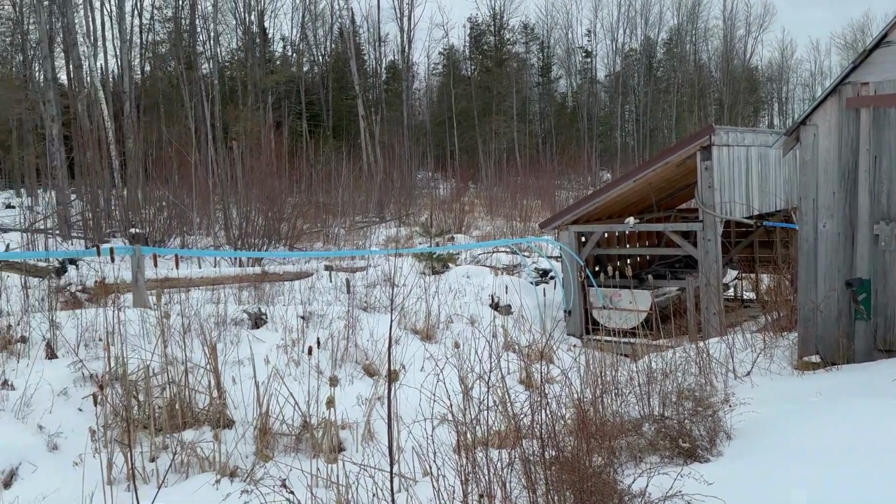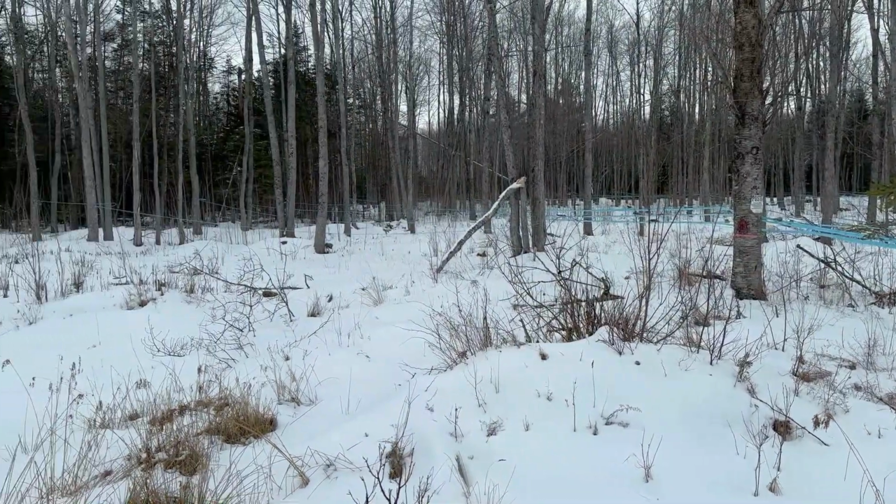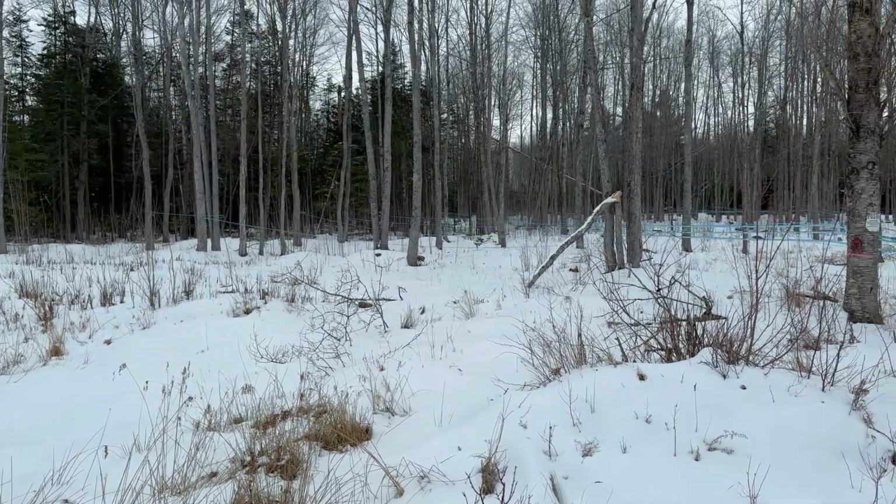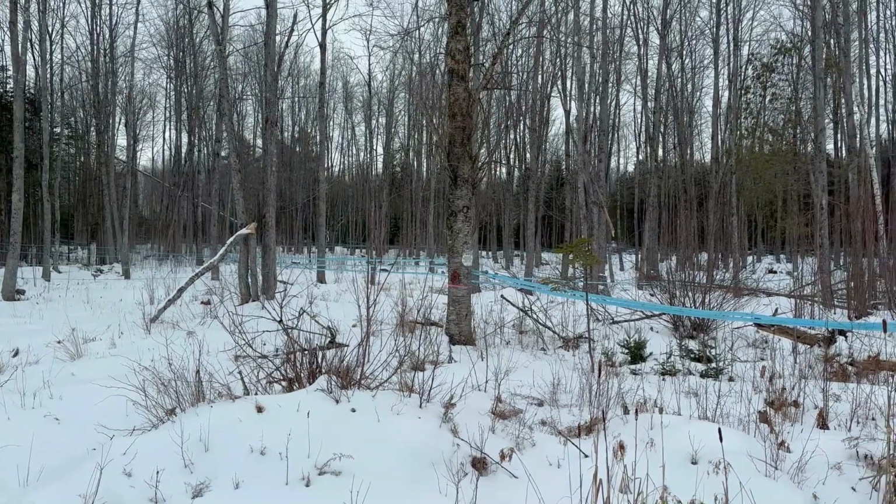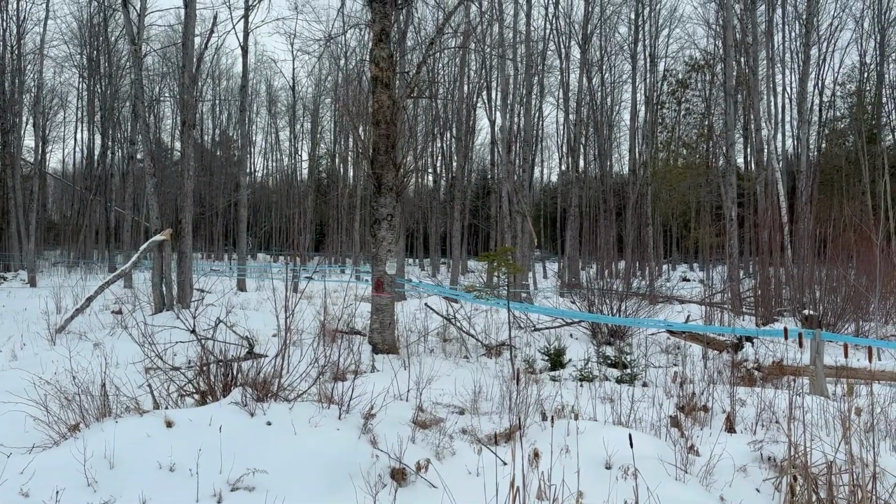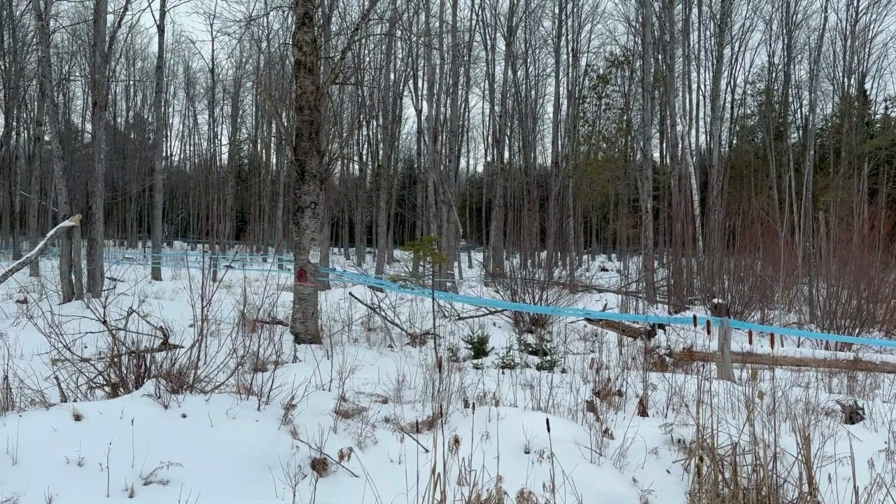But there's about 400 taps on this line, and then of course we've got another grove that has a remainder. But our intentions are to continue to grow a little bit and try to get up around 2,000. Certainly not one of the biggest maple syrup producers in the world, but that's plenty for us.